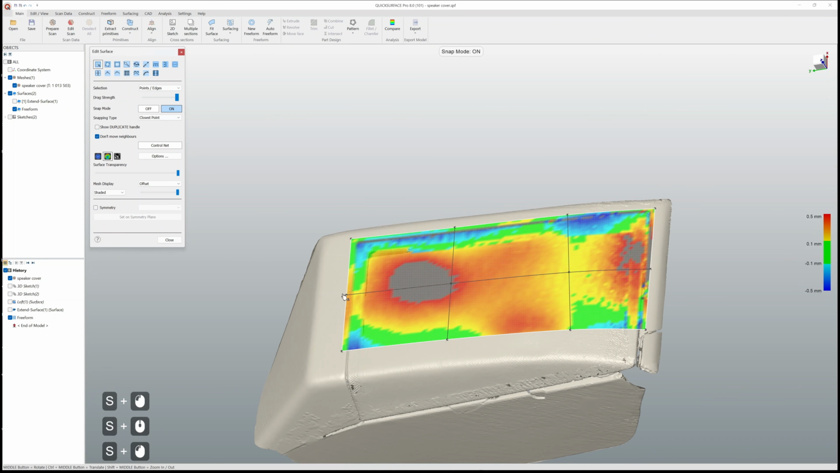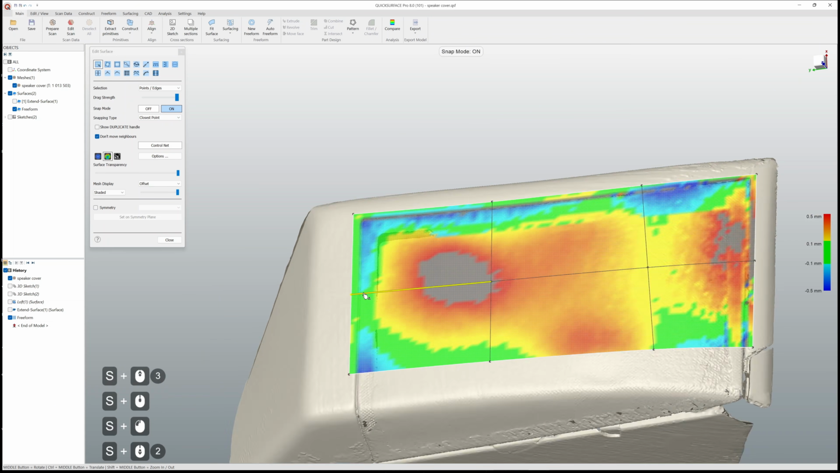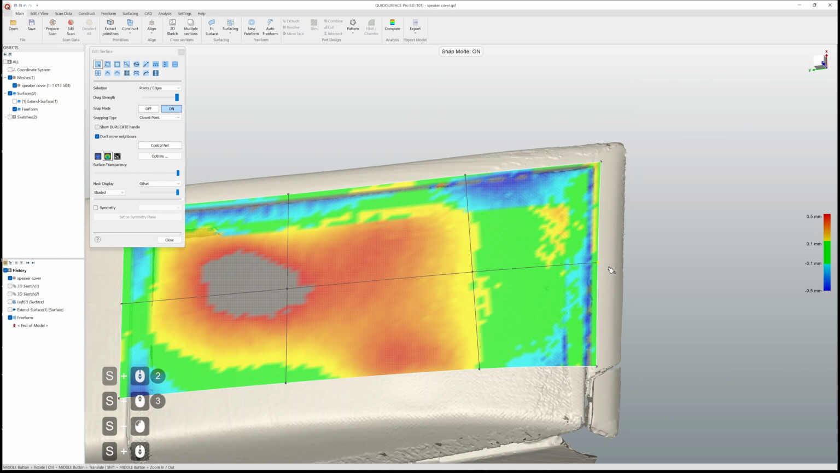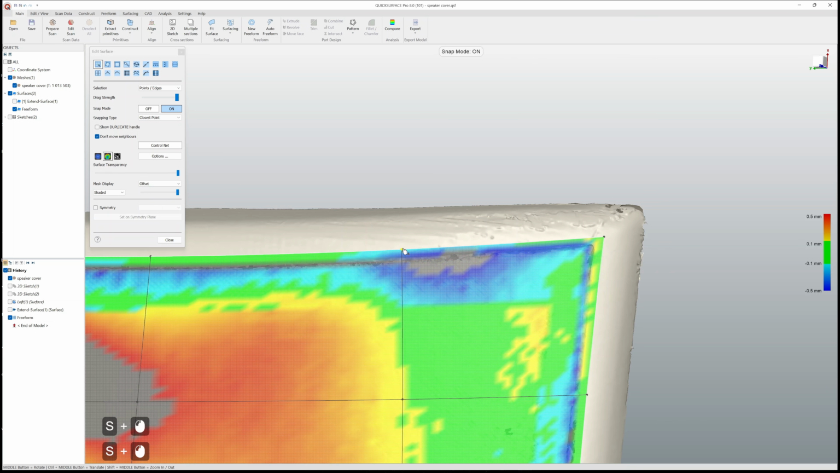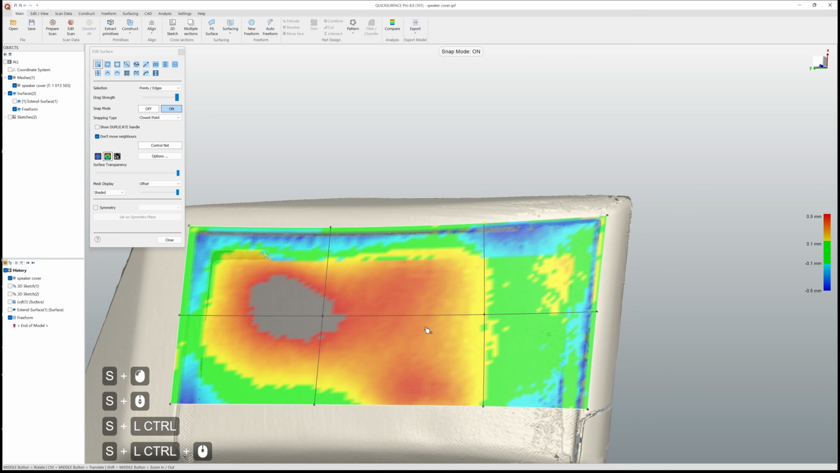Now I can enable snapping again, so I can snap these control points onto the surfaces where I want them to be, like this. Okay, so as you can see, this full edge is green, that one is green, this one is more or less good. Maybe I can just change the location of this control point slightly, like this.